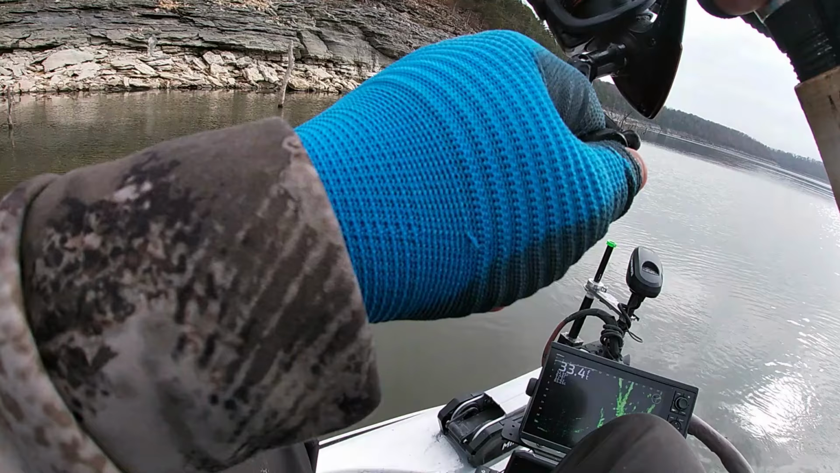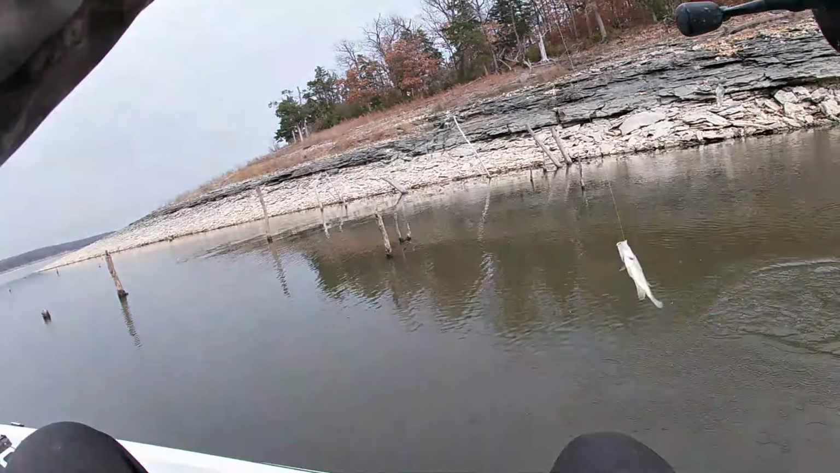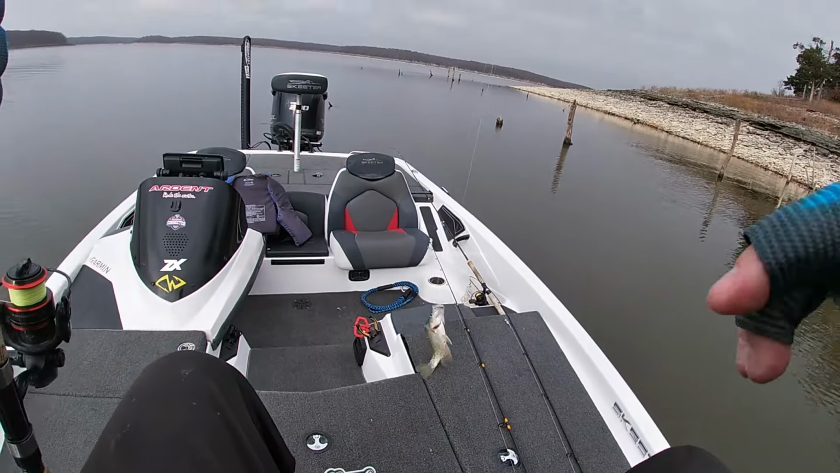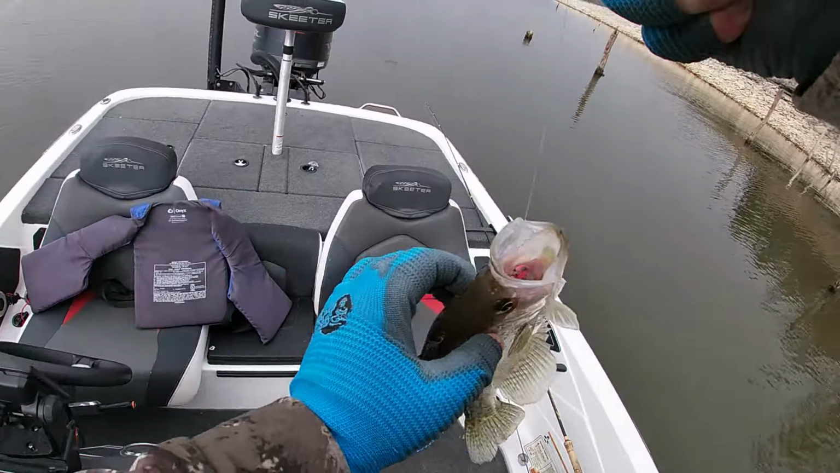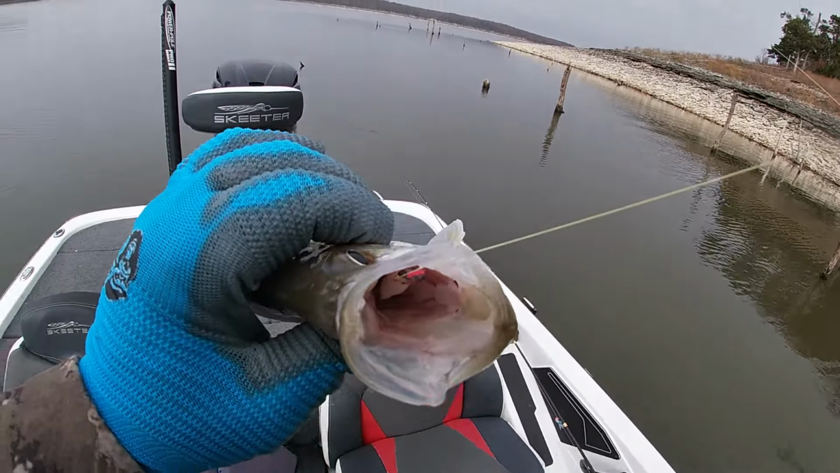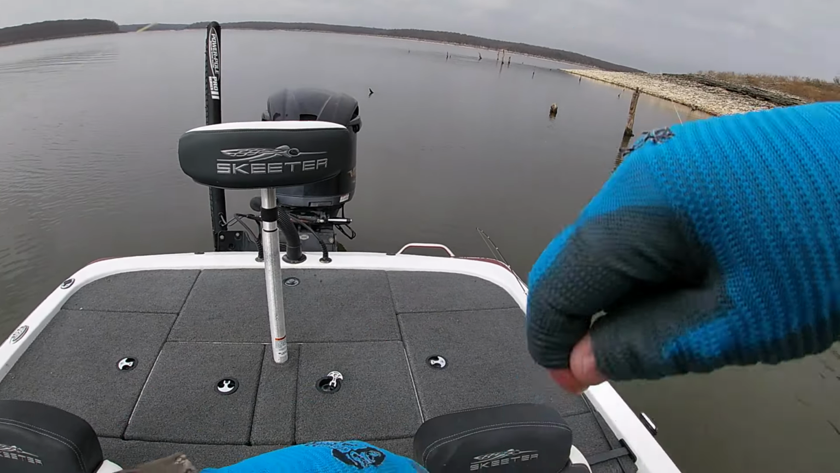There's a better crappie right there, right off this treetop. That's a good one. Start the day. Look at him, choked that pillhead right there, just choked it. And that Wild Willie's little minnow. Whew.